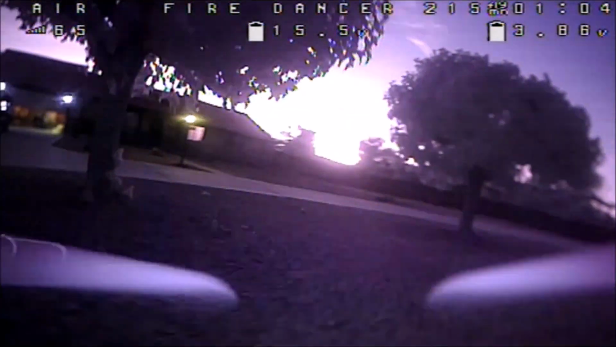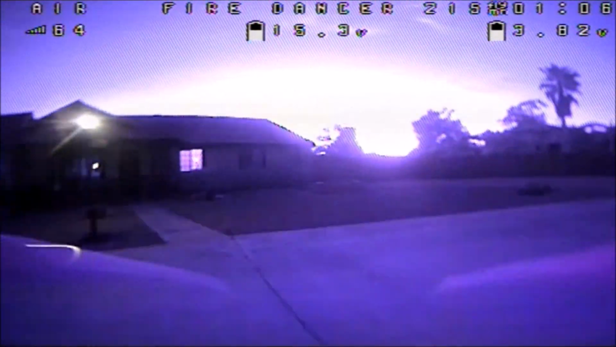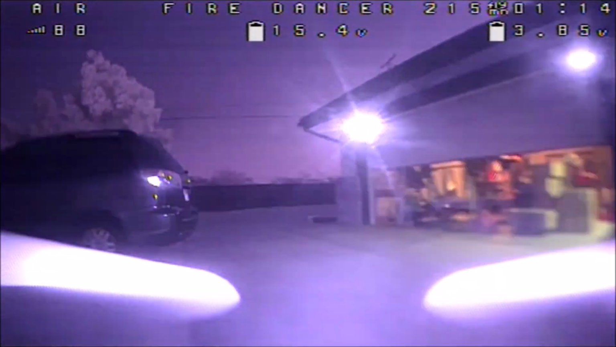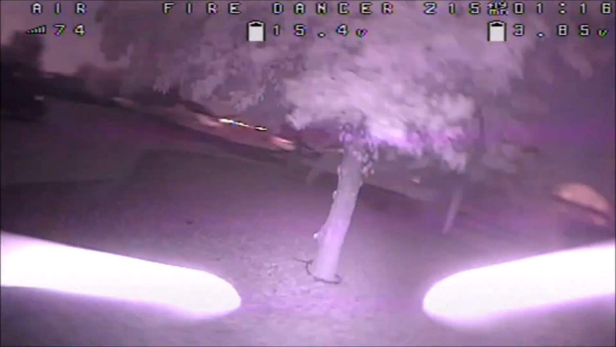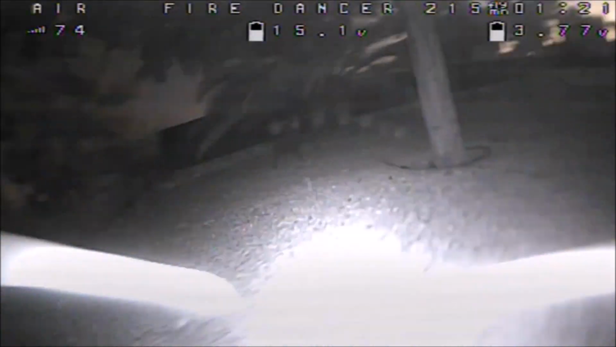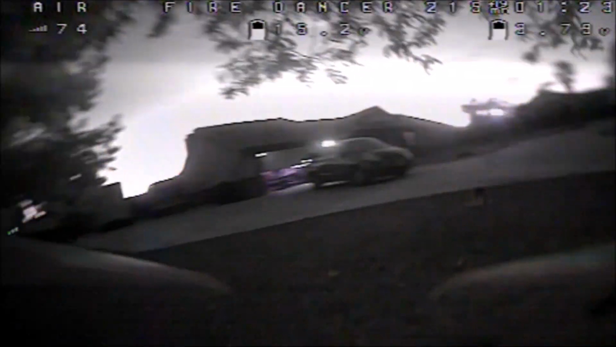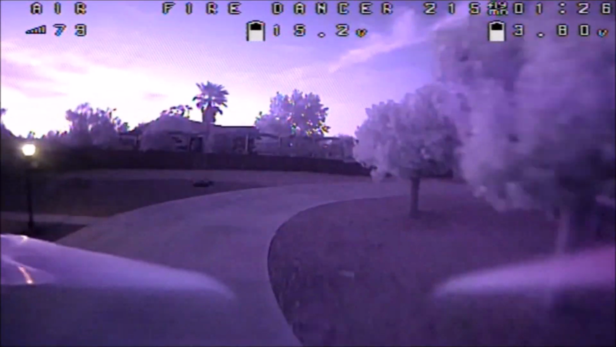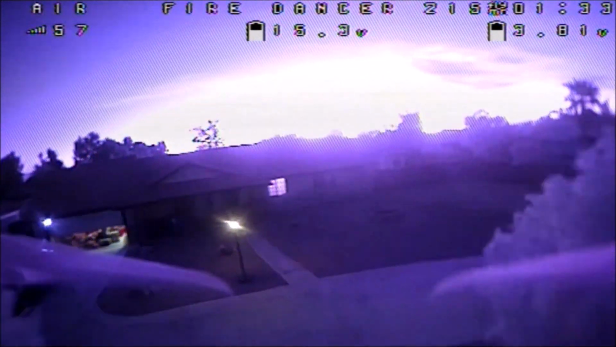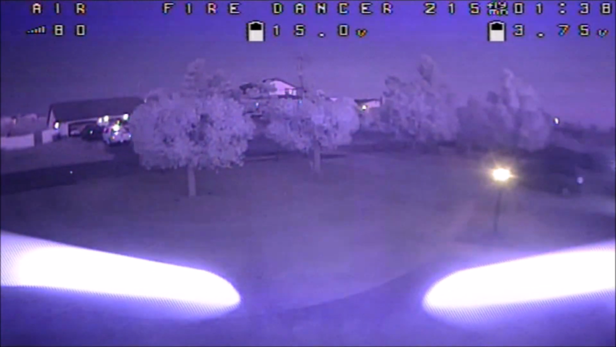So it is on right now, but facing the horizon where the sun has set, it turns off. And once I turn around, it turns on again. So it helps out a little bit, half in, half out. So right here is pretty dark and you are able to see everything because of the infrared LED lights, and right on the tree as well. Off and then turns on.